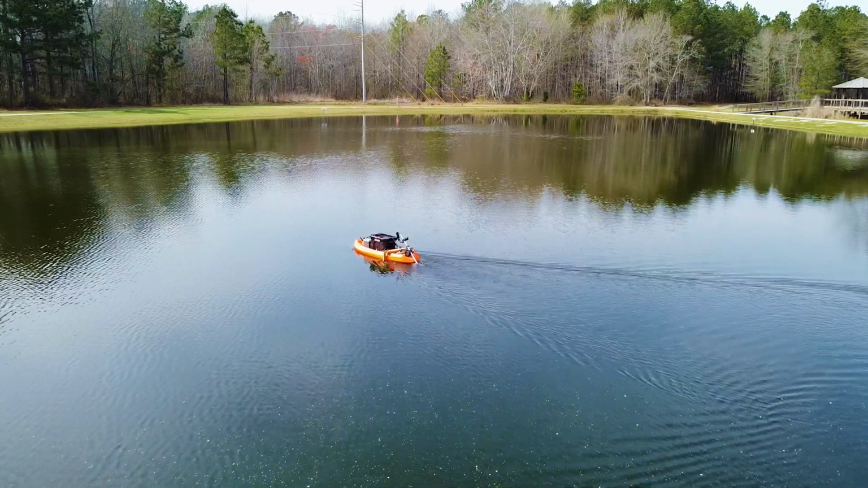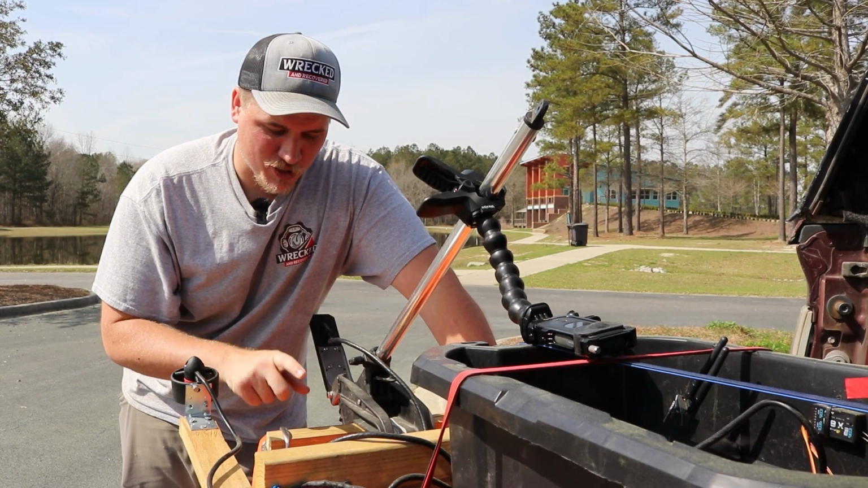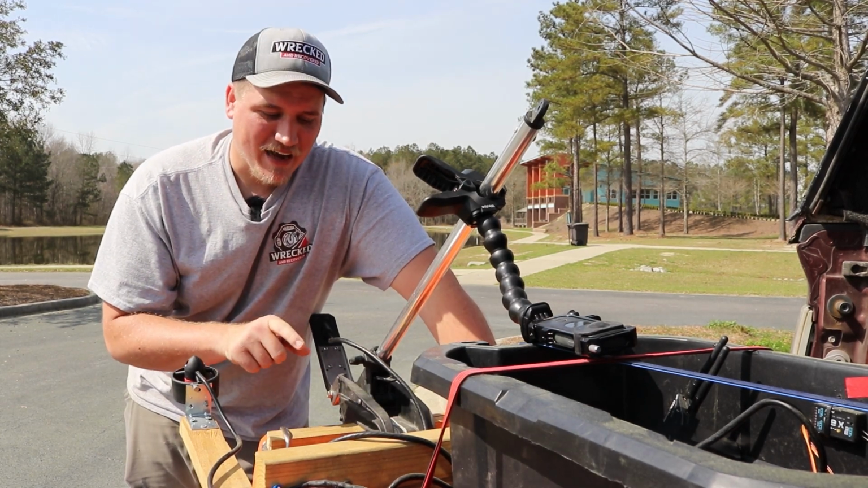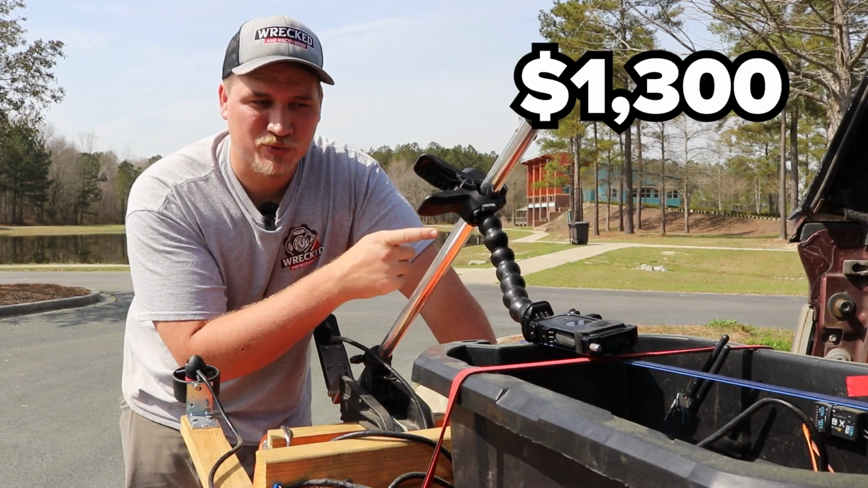It may be a lot more feasible than getting a big boat. You still have to buy the sonar, but if my math is correct, which is probably not, I was able to build this boat, minus the sonar, for around $1,000.